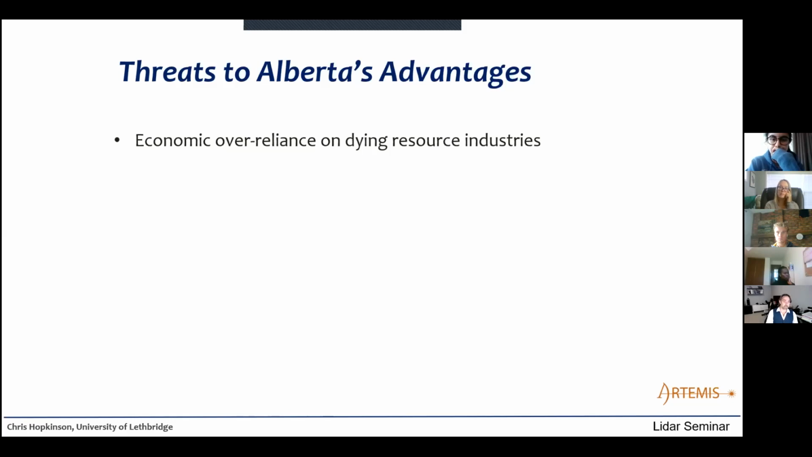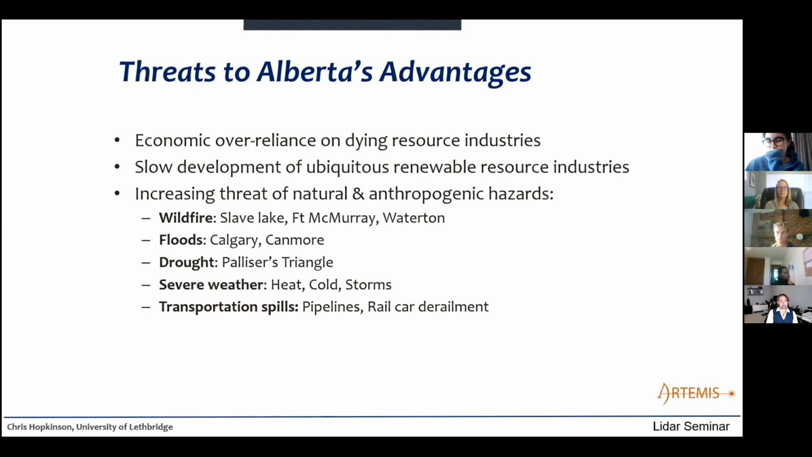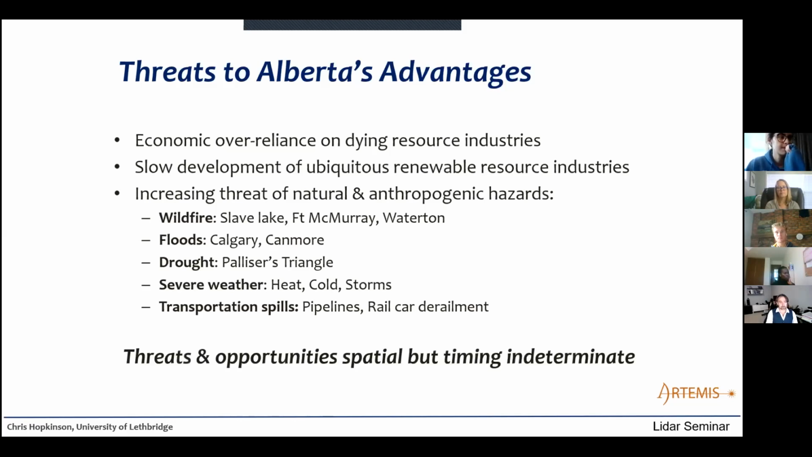Now, threats to Alberta's advantage are, of course, an economic over-reliance on dying natural resources, many of those that are deeply buried in the ground, slow development of ubiquitous renewable resource industries, and there is an increasing threat of natural and anthropogenic hazards, such as wildfire, floods, drought, severe weather, and transportation spills. And so there's a few examples listed there from recent history. And sometimes it seems like we see more and more hazards and natural disaster events in the media. Now, all of these threats and opportunities are spatial, but as is the tendency with hazards, the timing is indeterminate.